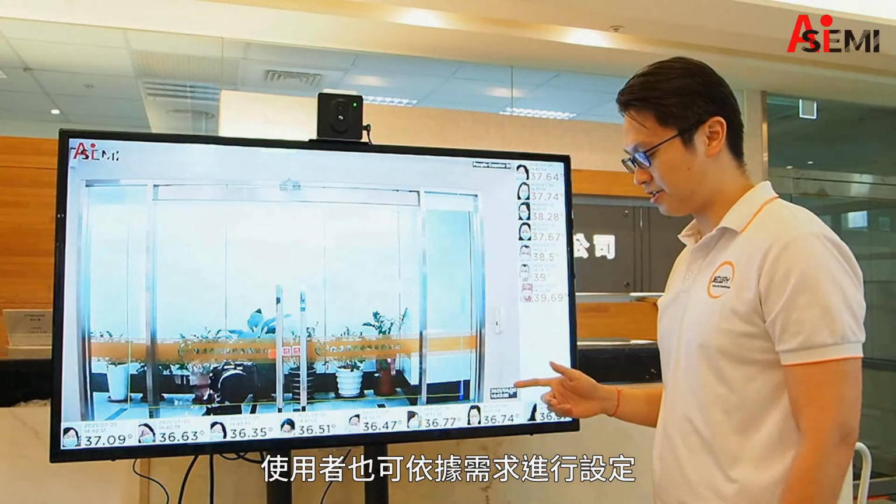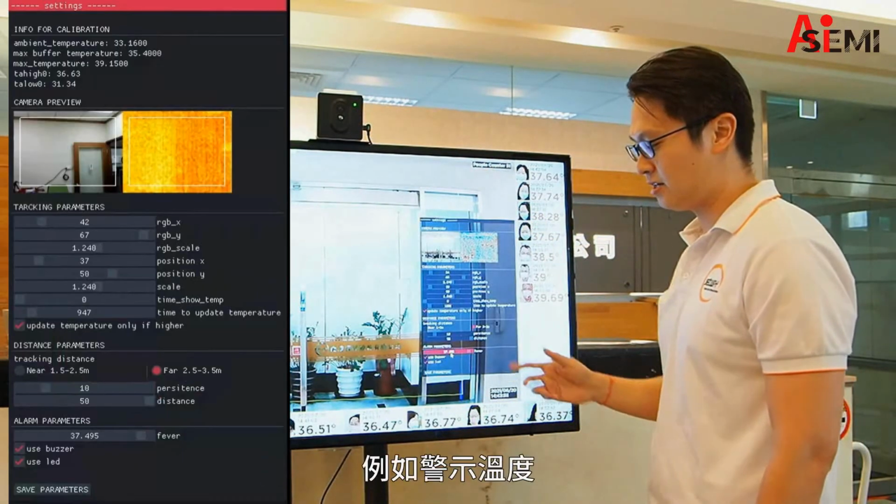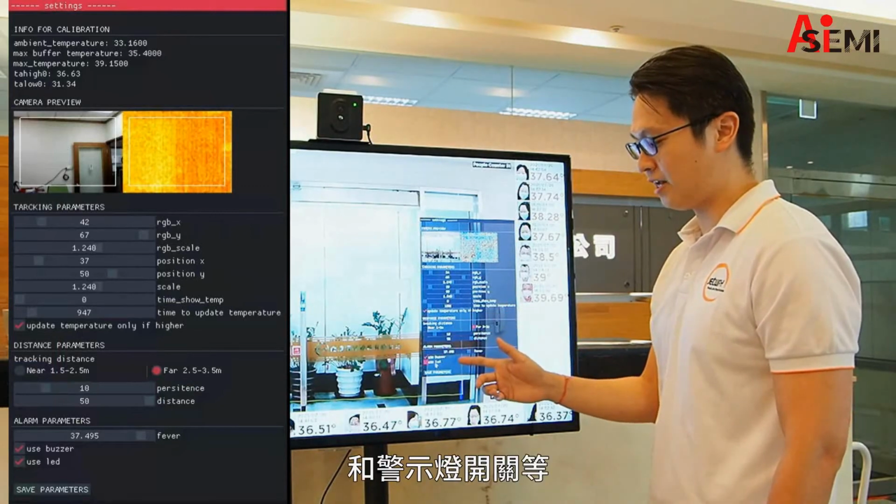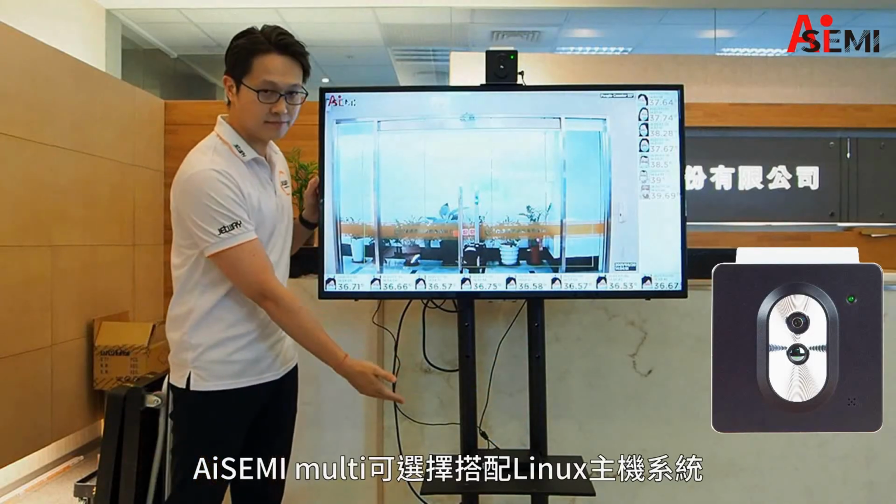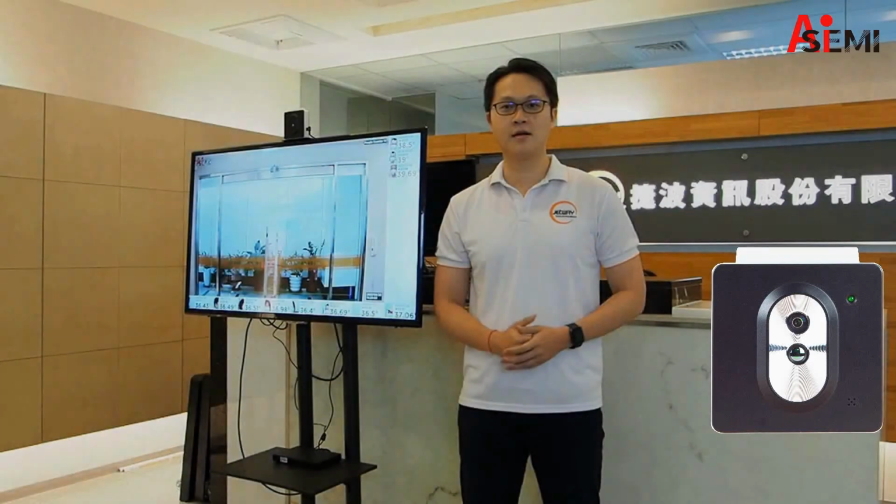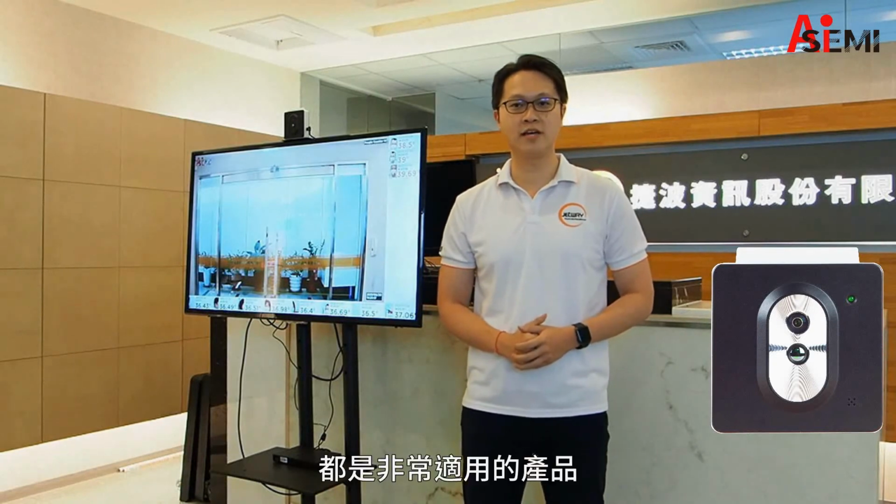An administrator can customize most of the settings such as temperatures, distance, warning sound, and warning light. AiSEMI Multi comes with the Linux host system and a 32 inch or 43 inch screen as an option. AiSEMI Multi is a great product for small businesses, factories, smart communities, schools, and hotels.